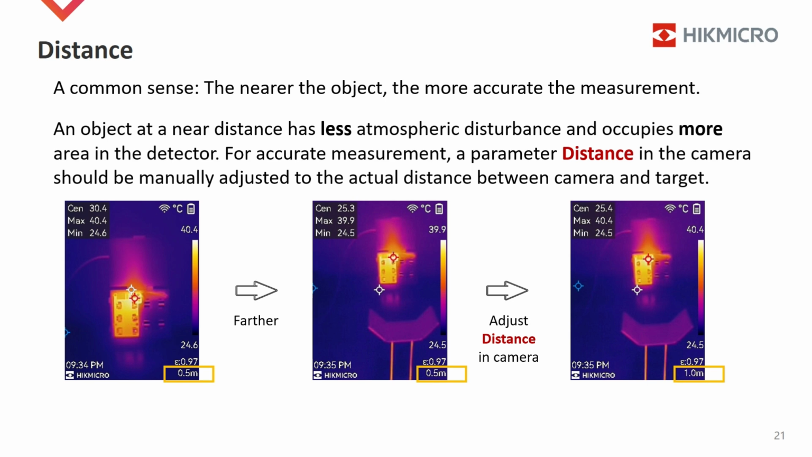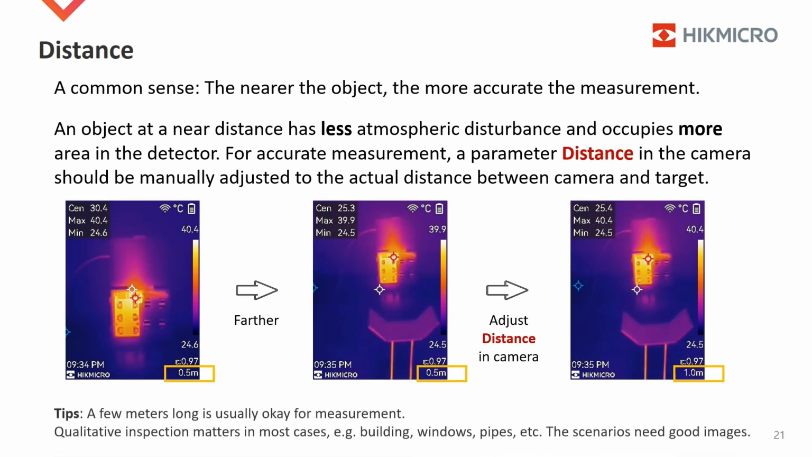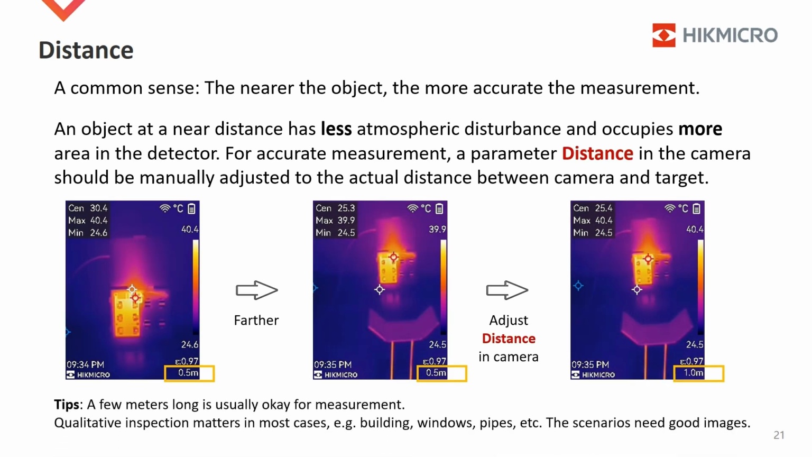For accurate measurement, the available parameter distance should be adjusted to the actual distance between camera and a target. After the adjustment, the measured hotspot increased from 39.9 Celsius degrees to 40.4 Celsius degrees. See, there is a difference, while it is not a big one. Several meters long is usually okay for measurement.